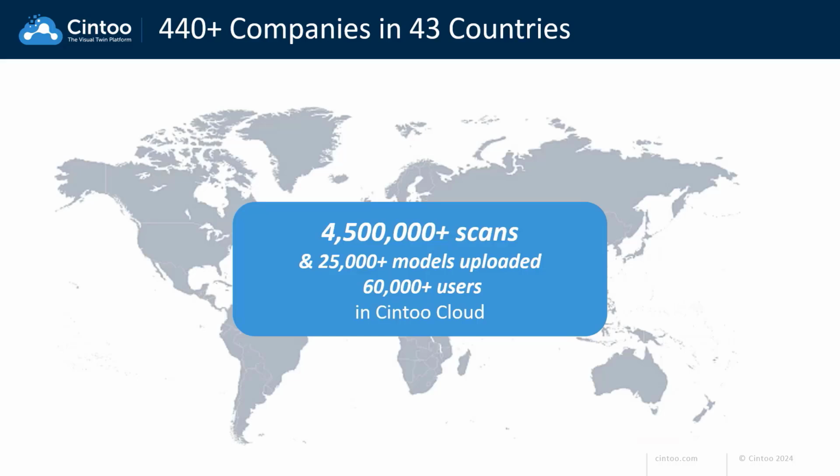Currently, Cintoo is used by more than 400 companies in over 40 countries across the globe, and more than 4 million scans and 25,000 models have been uploaded to Cintoo so far, which is a testament to the scalability and robustness of our platform.